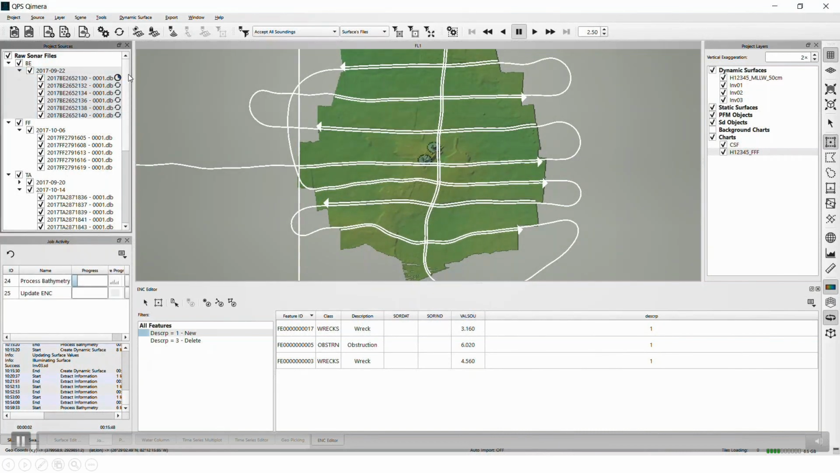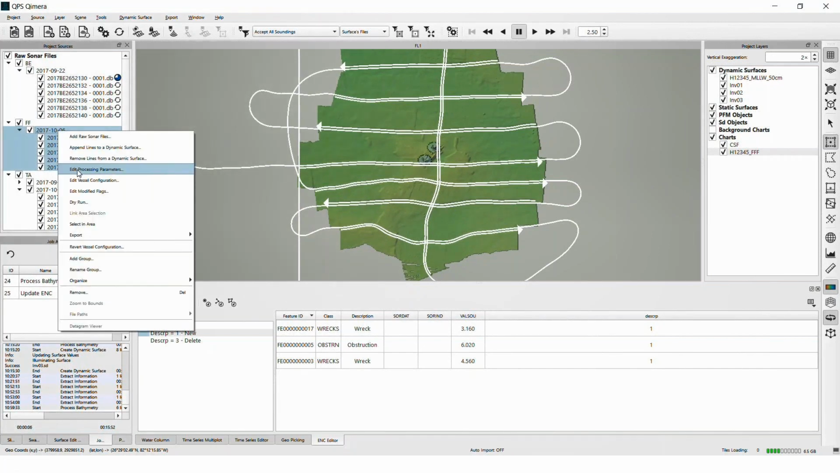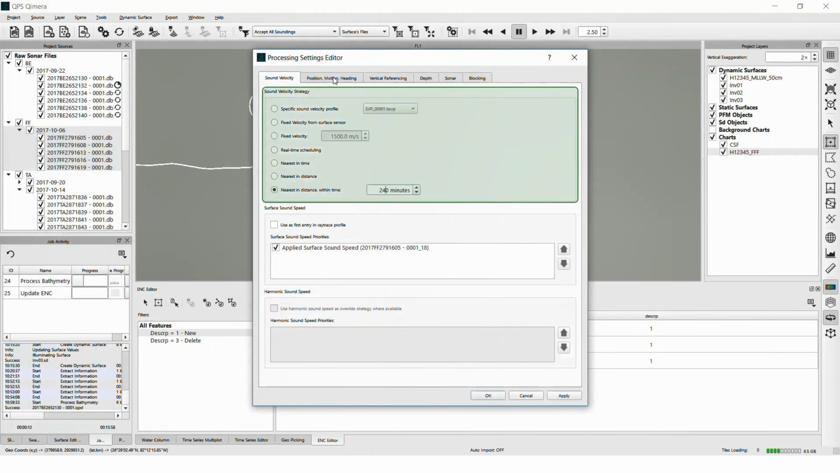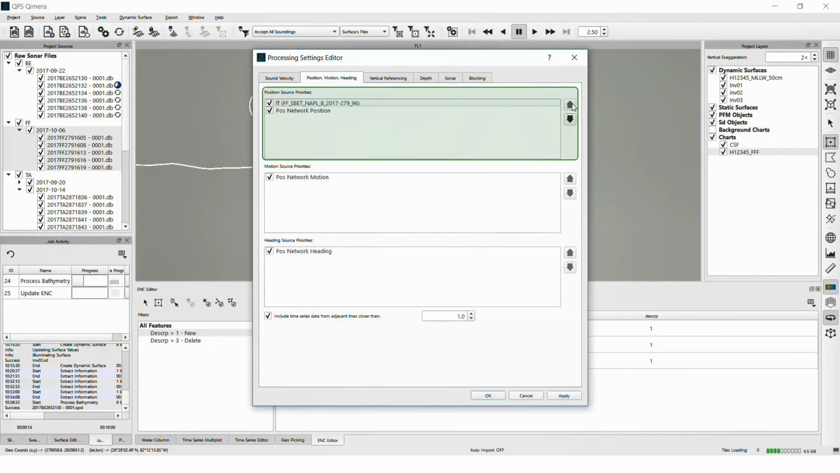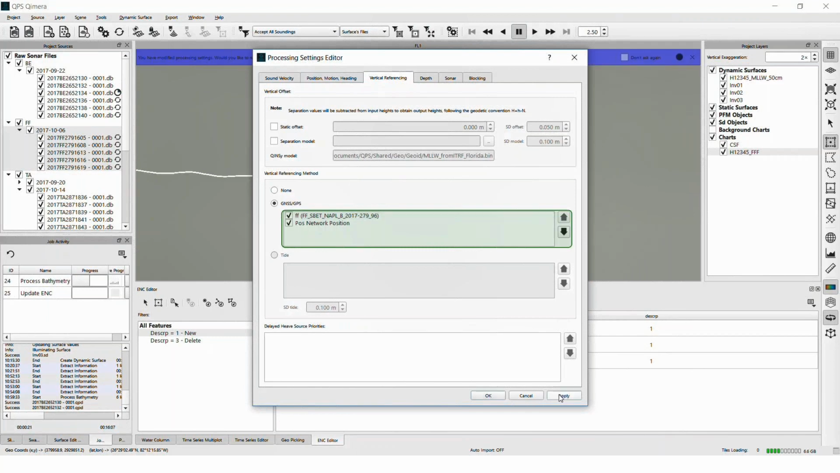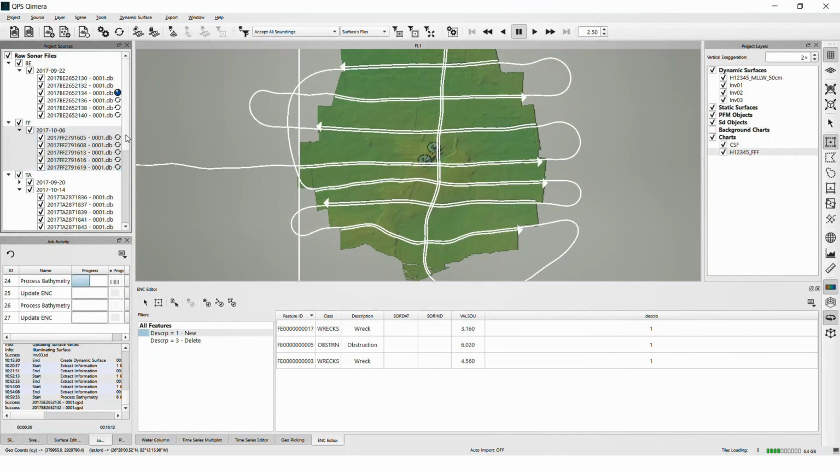So I have 2 other vessels with different SBETs, so I'm going to apply those as well. Again, the same way, going into my processing parameters, first adjusting the sound speed strategy, and then putting the SBET on top horizontally and vertically. And notice I'm processing right now in the background, and I'm still doing stuff. That can really save you a lot of time.